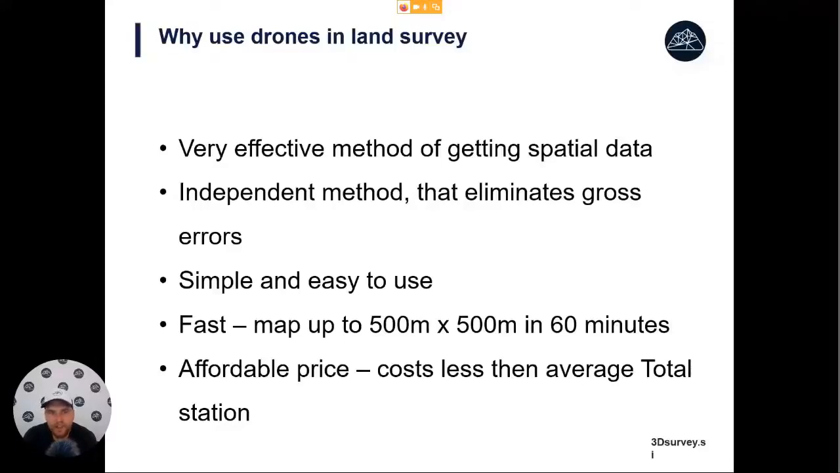And last but not least, this technology has quite an affordable price. You will see later, but the total cost of everything you need will be less than the average cost of a total station. A lot of this is helped by the fact that drones are now so popular, everyone is using them, and the best price performance drones will cost under $2,000.